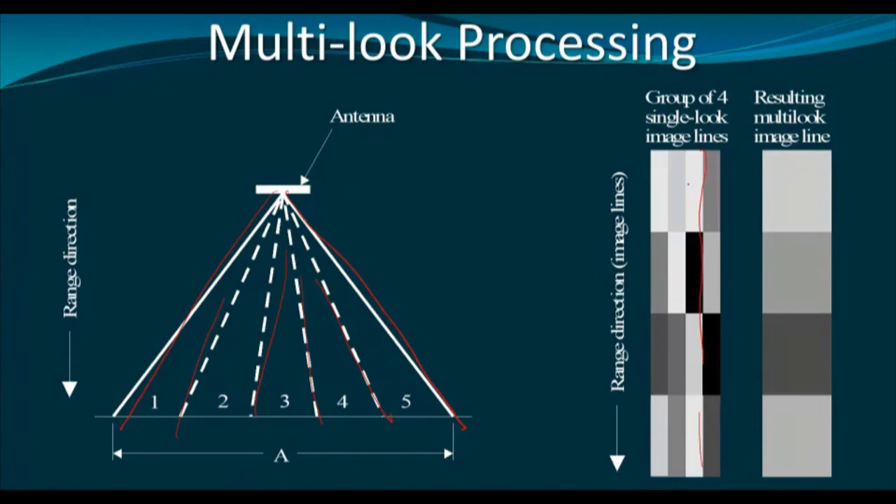So 4 lines of imagery we are getting. Now, if we combine these 4 pixels to generate a single pixel, then this salt and pepper effect, or the speckle effect, will be minimized. So this is the basic concept of multi-look processing, and also in our course we shall learn how to process the SAR image for multi-look processing.